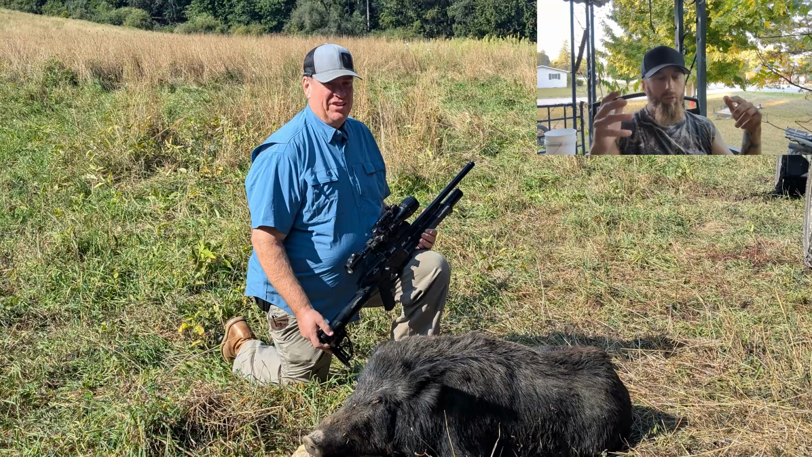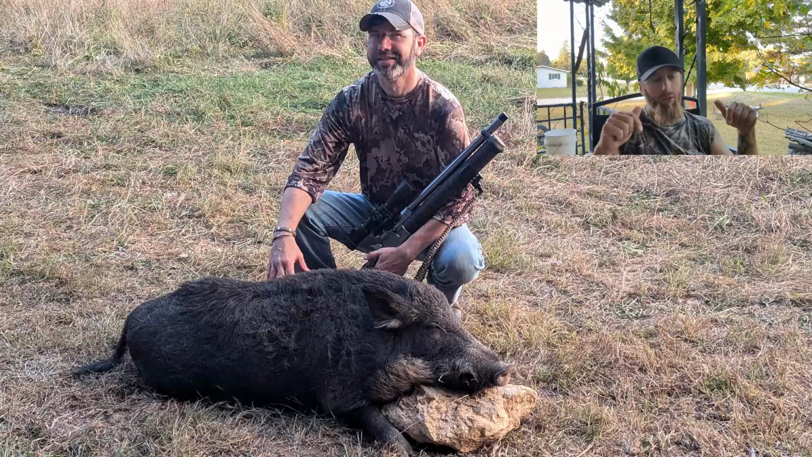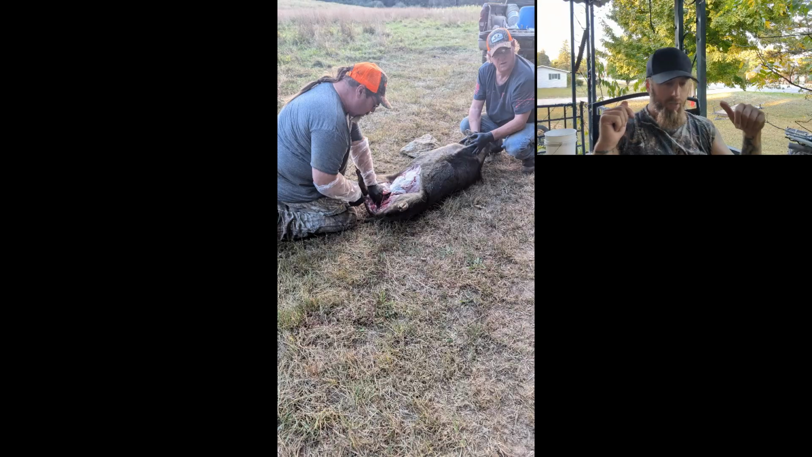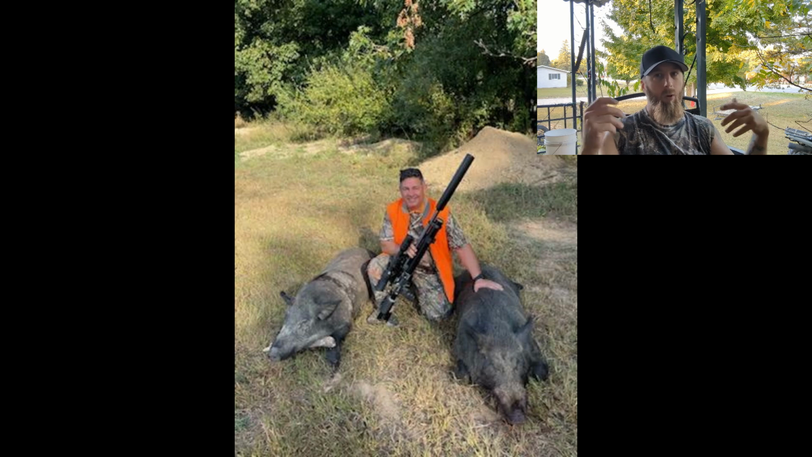Now I'm just going to show you some pictures. That's a big hog. Wild Man Bill is pretty awesome. Big hog. These guys are pretty cool. I just wanted to throw some stuff in there so it wasn't just pictures. You know, these were all hogs taken while we were still hunting.